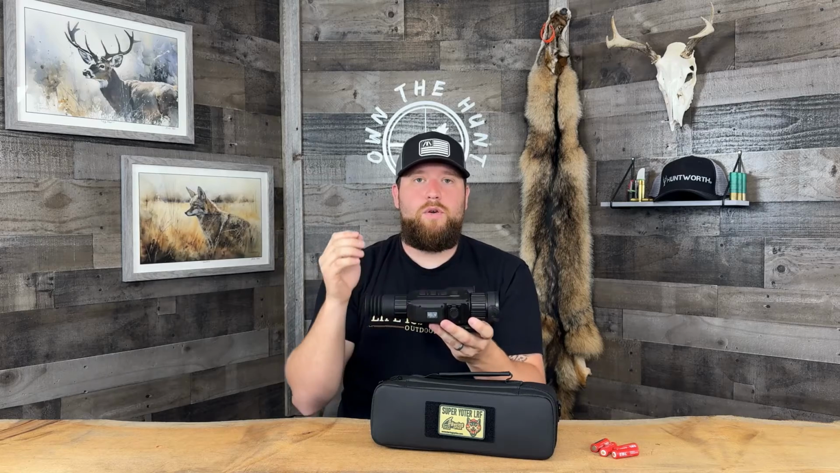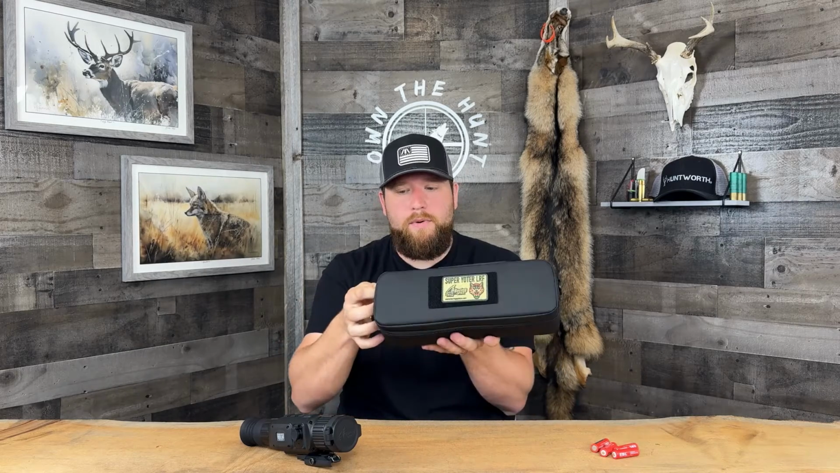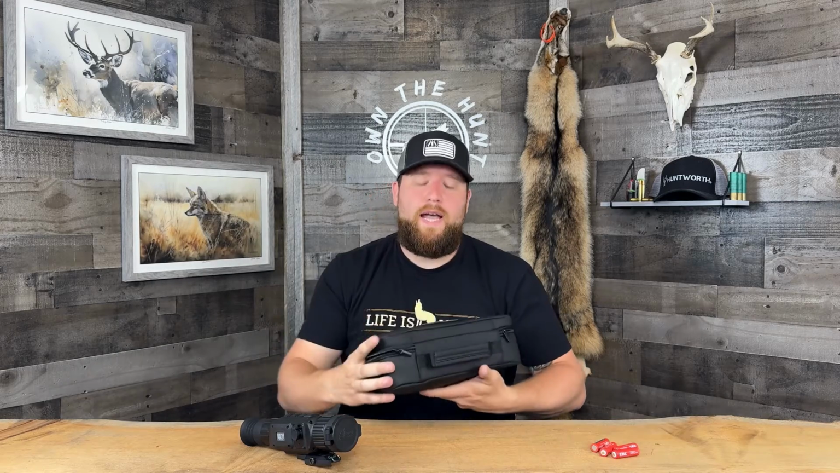Real quick, I'm going to show you what comes in the bag you get with this scope. Bering gives you this really nice vinyl fake leather bag. It comes with a Velcro patch on the front. It says Super Yoter LRF. So if you're a patch nerd, they got you covered. In the bag you get your standard stuff, but they do send you a 4-bay AA charger. They also send the batteries for that as well.